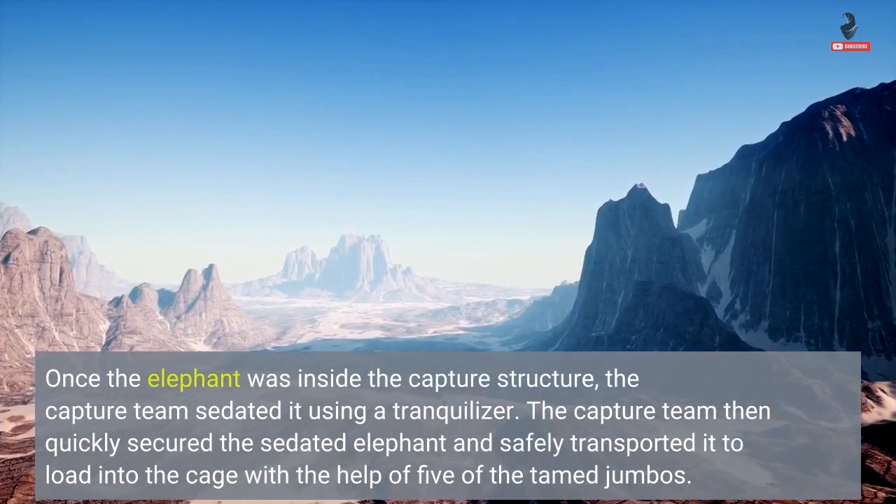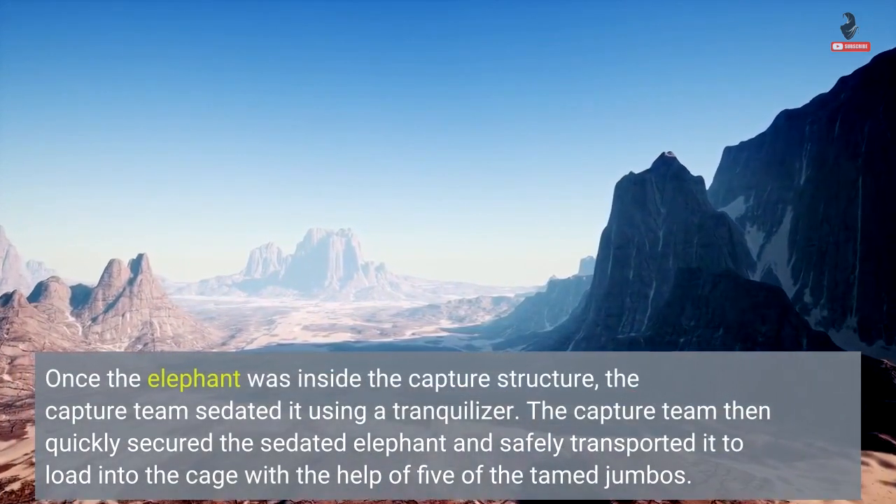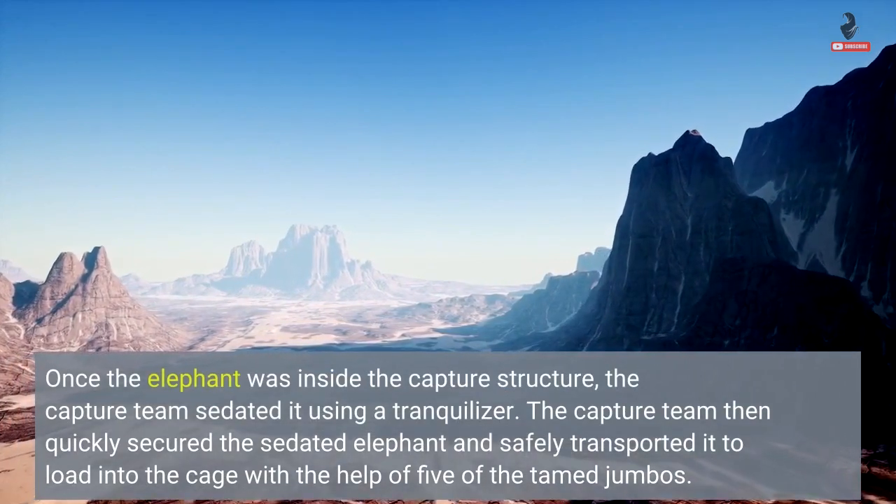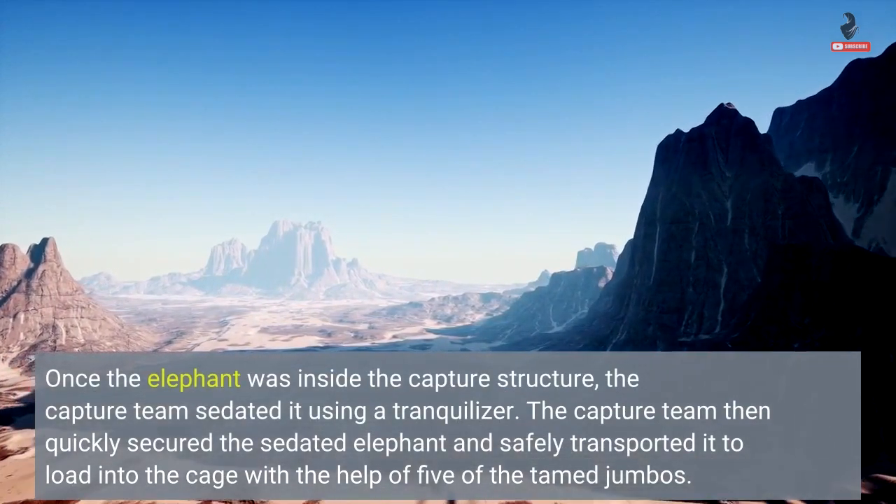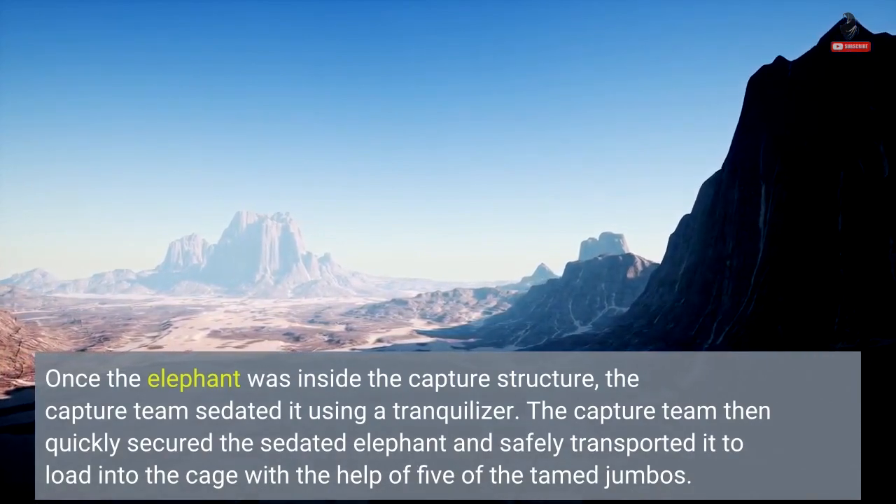Once the elephant was inside the capture structure, the capture team sedated it using a tranquilizer. The capture team then quickly secured the sedated elephant and safely transported it to load into the cage with the help of 5 of the tamed jumbos.